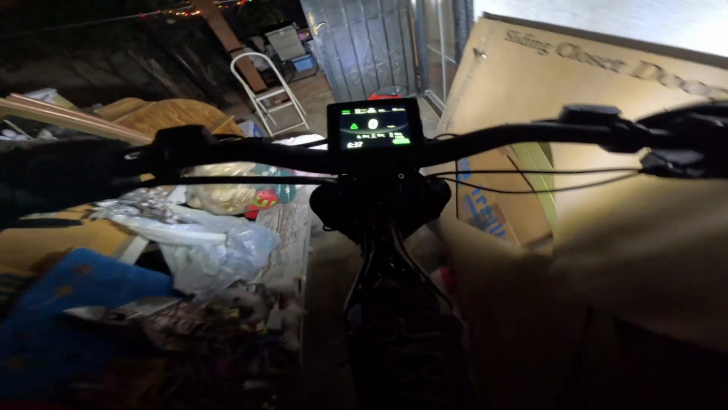So tonight we're just gonna go on a night ride, so I figured why not do a nighttime POV. It's gonna be me and both of the homies that just got eRide Pro 3.0s, so it's gonna be three 3.0s POV nighttime ride. I gotta get past this little section here. There you go. So, welcome to the POV nighttime drive.